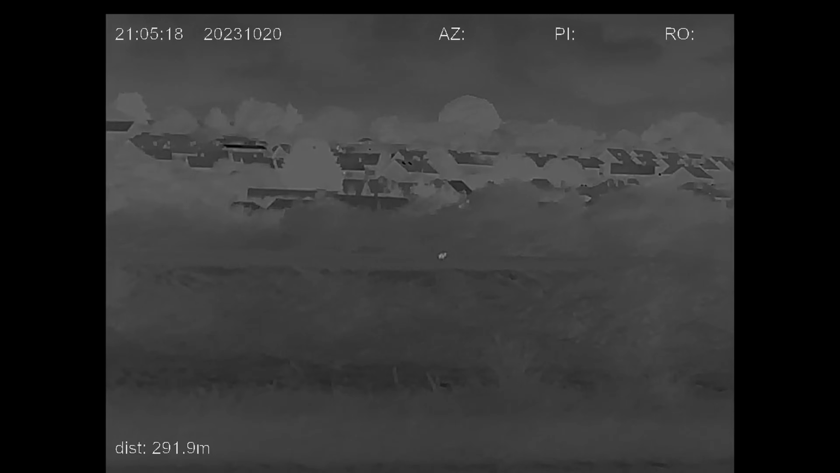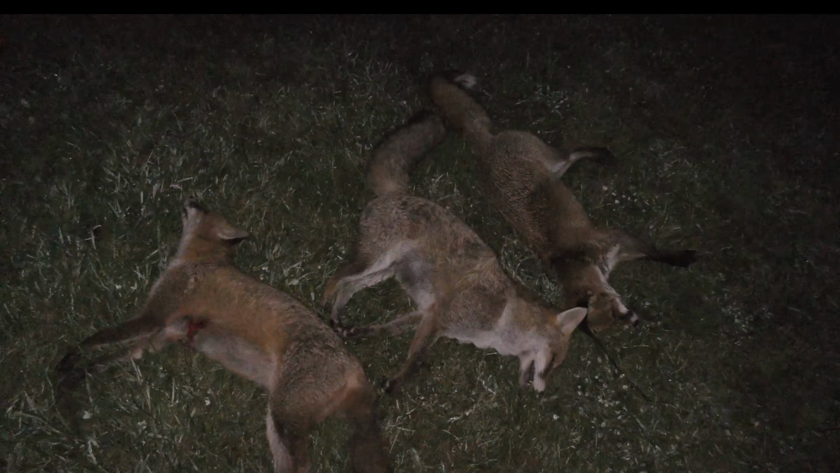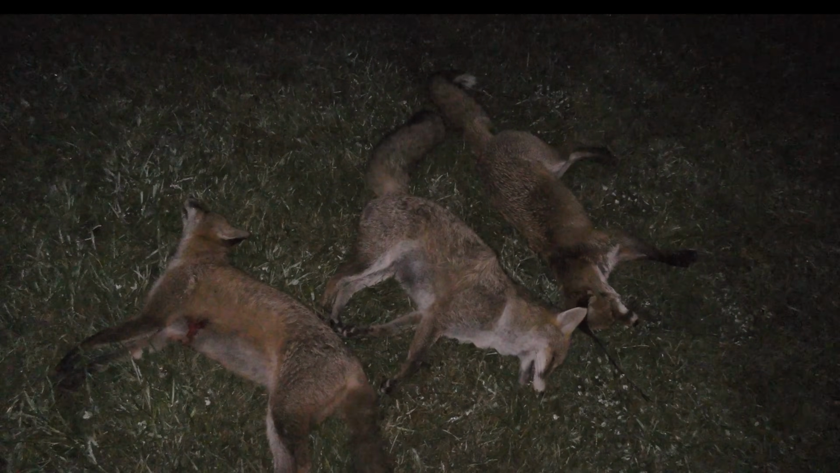The other one that was out of the field cut through and went out away from me as well. So there's a couple there for another night. But nonetheless, I've got 3 down there. So I think that's a good result for the evening.